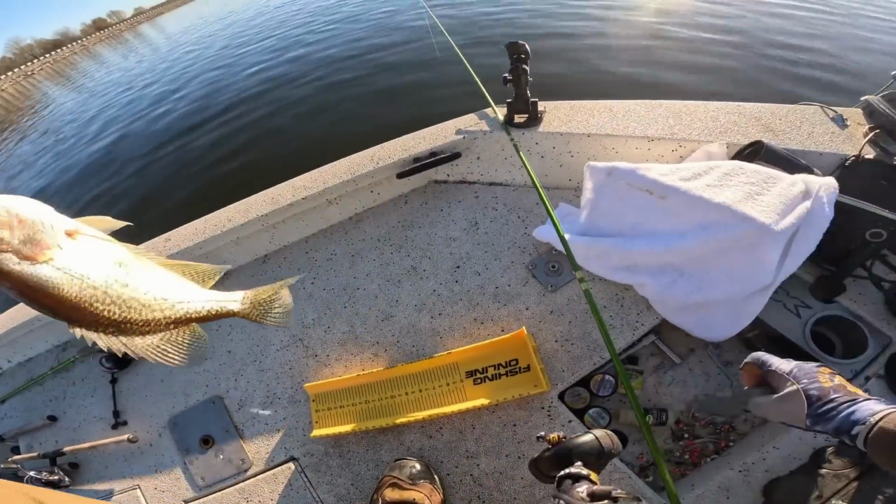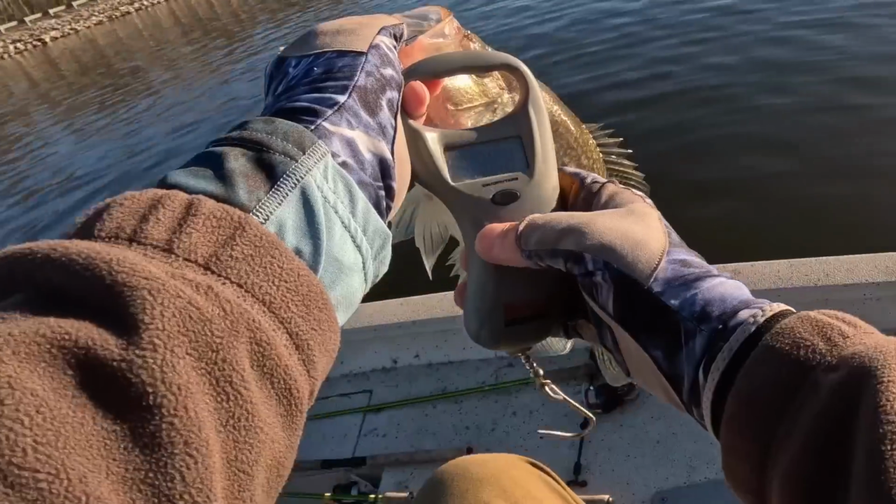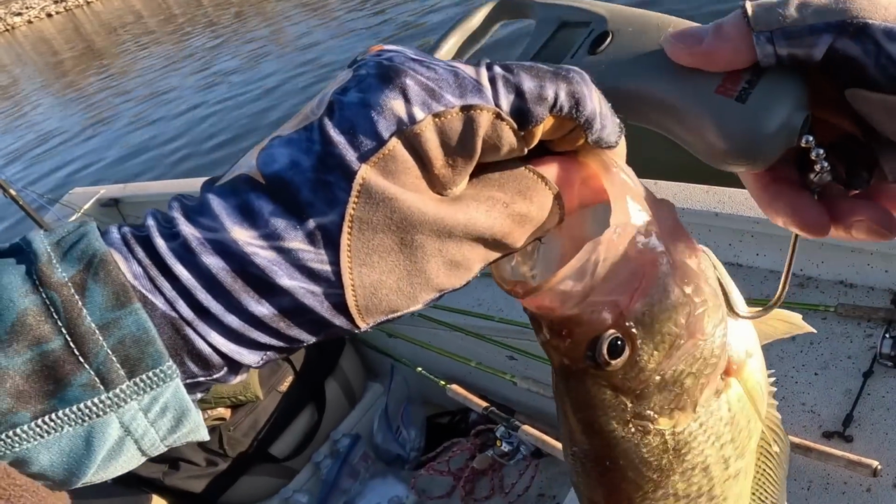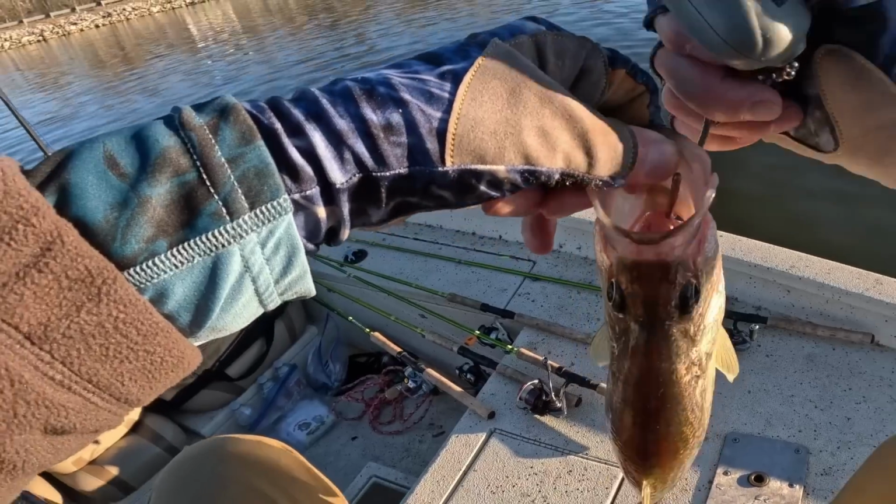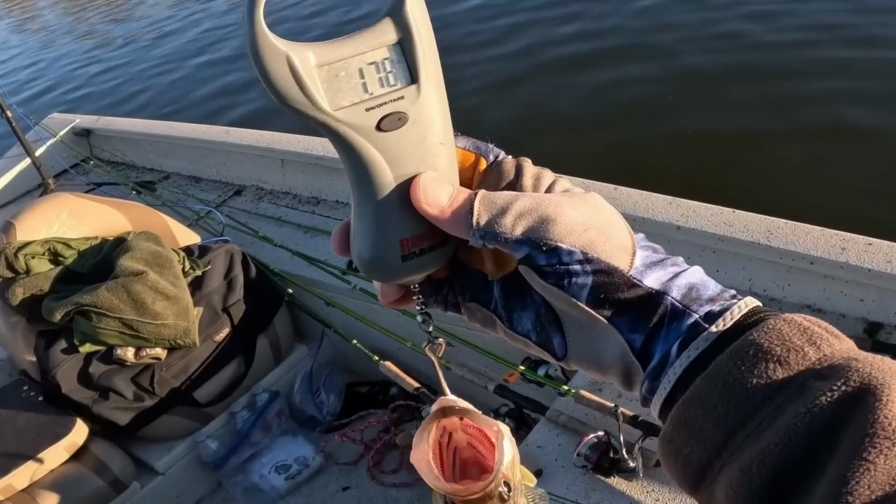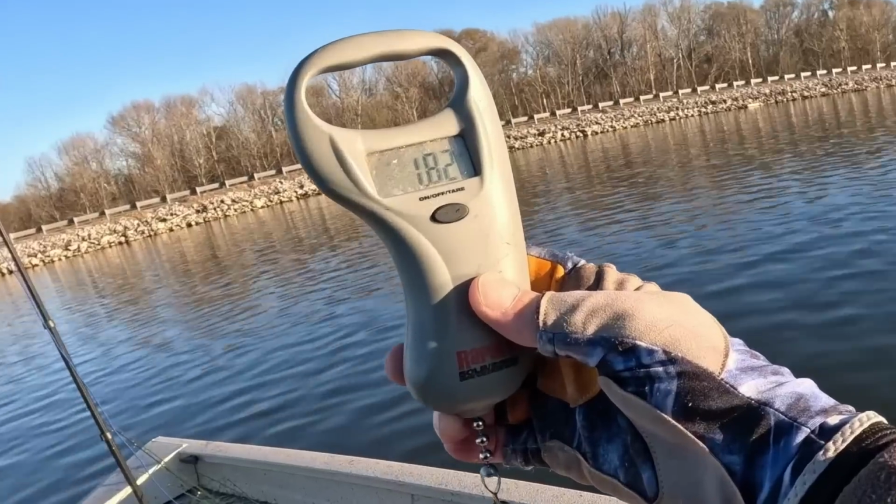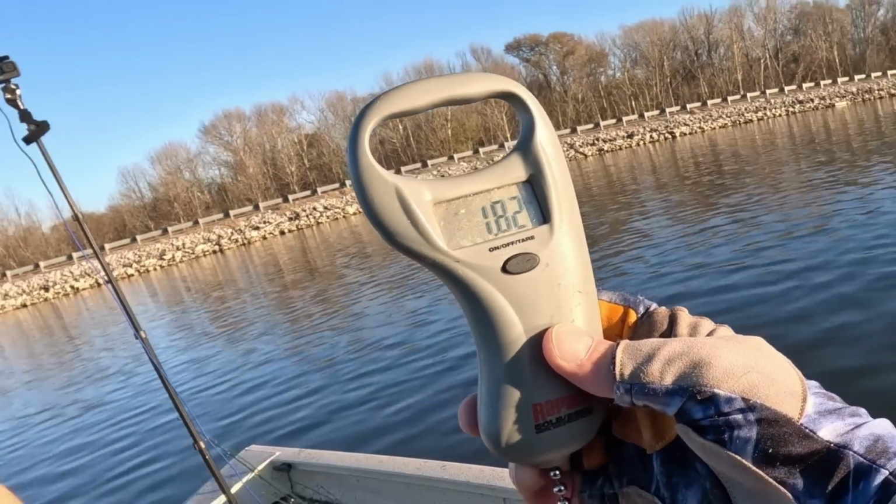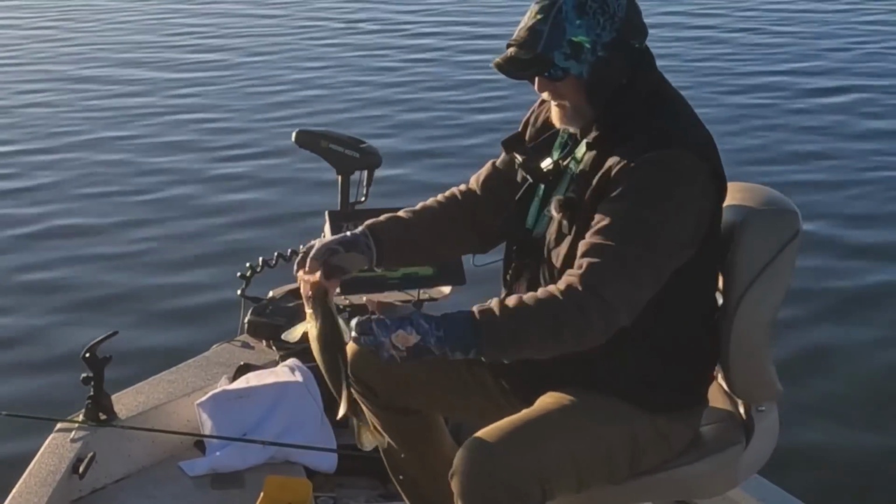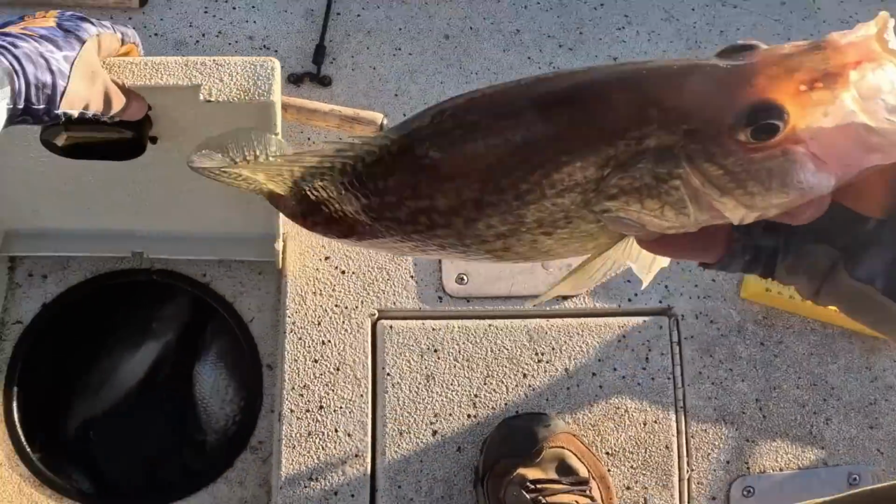14 and a quarter, and he probably weighs 1.75 pounds, I'm guessing. Let's weigh him, I guess. 1.75. 1.78. Well, somewhere around 1.82, I guess. Nice one. Black crappie. Look at that toad. My goodness. Look at the shoulders on that.